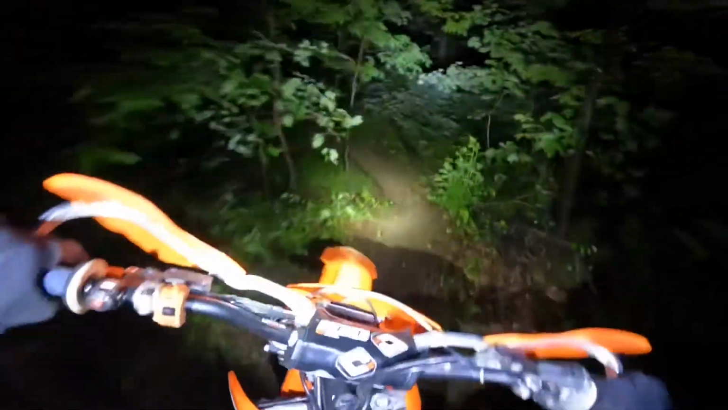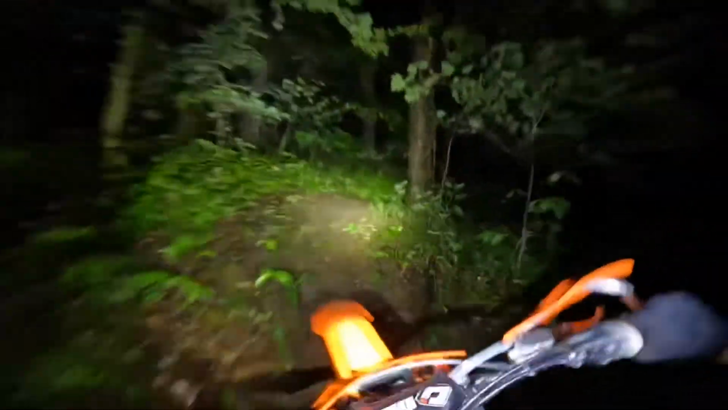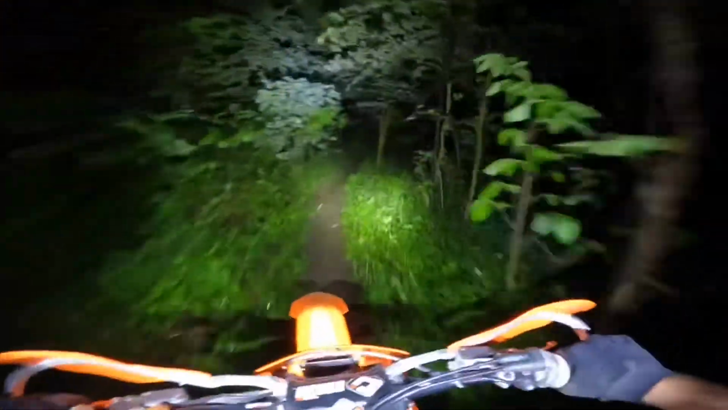The leaves are out. Branches have all gotten heavy. So they're hanging further down into the trail than they usually are. Whatever. But in this little creek crossing here,